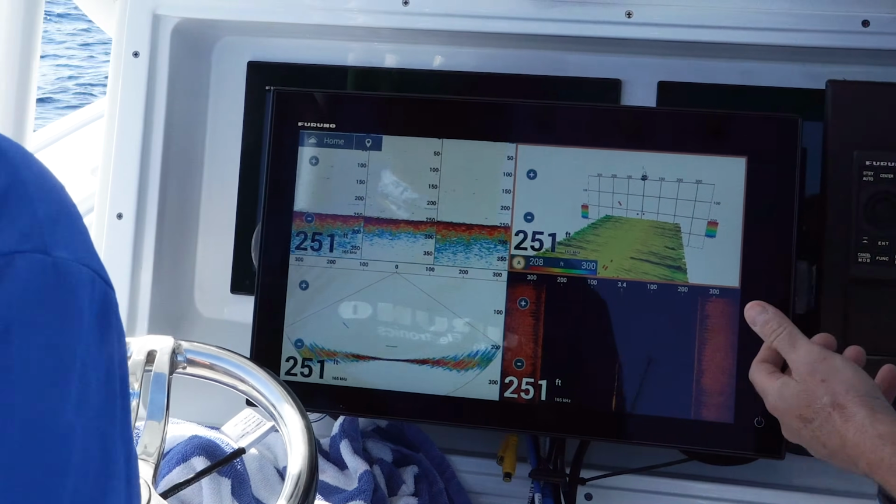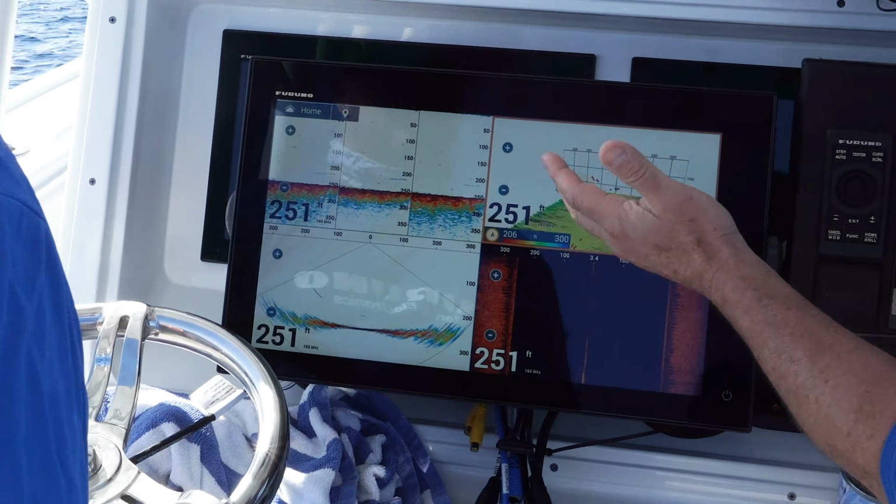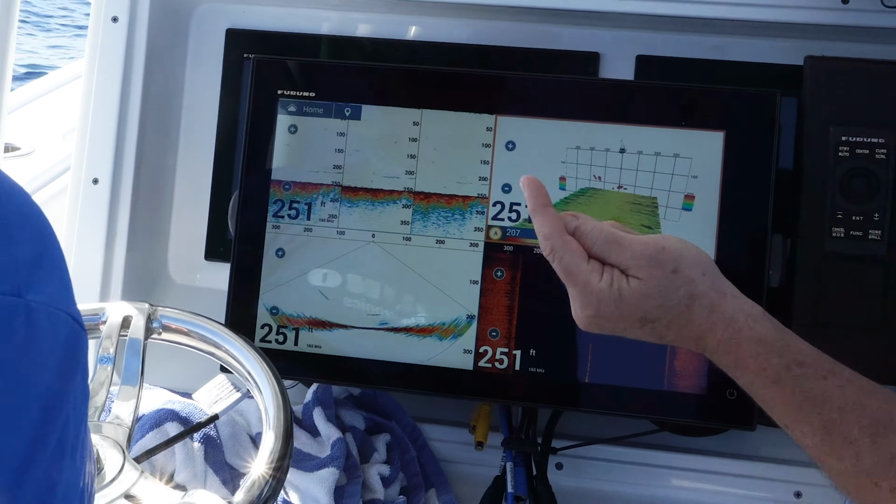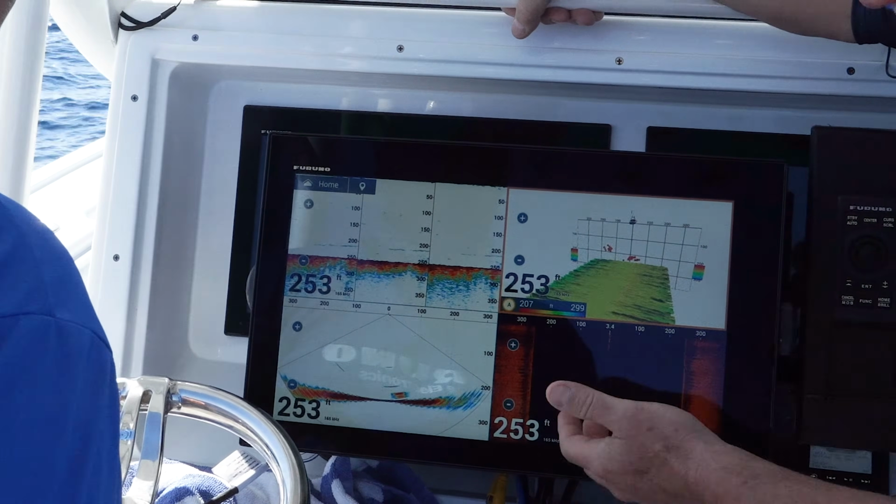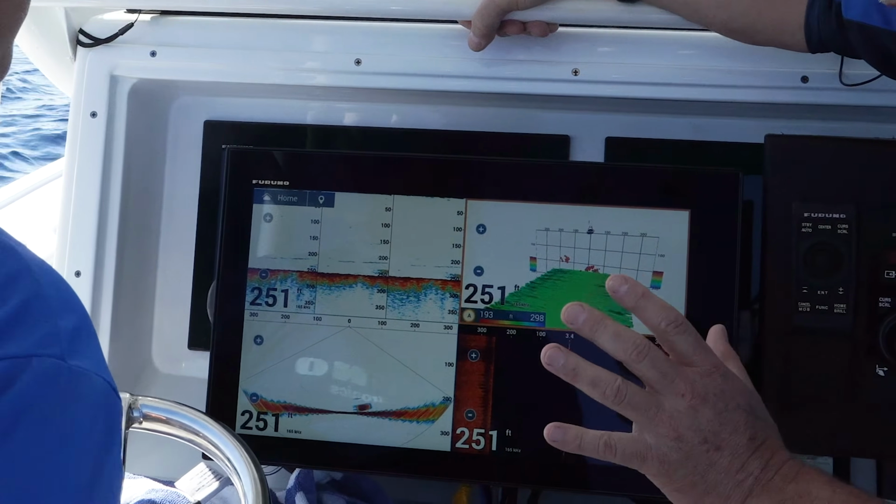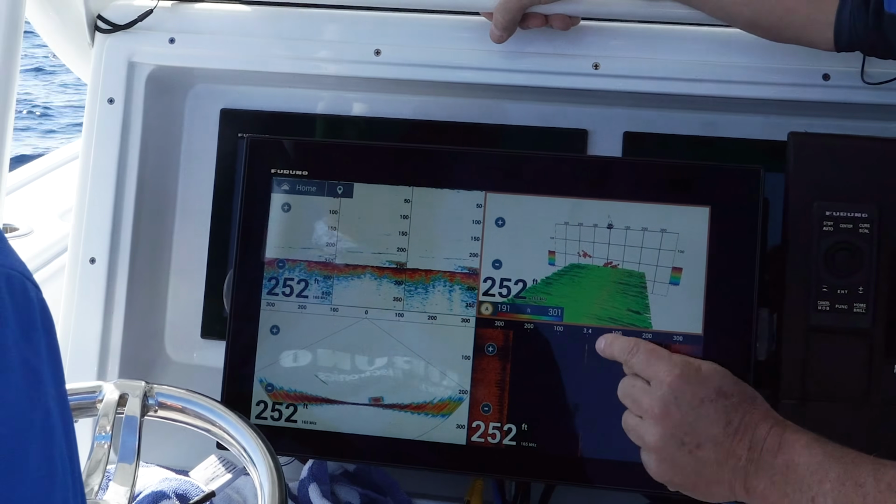It's really cool. Then you have your 3D history mode, which is really informative, shows you what's going on, what you ran over. For example, if we hit a wreck off to the side of the boat just now, we'd see a bump. You also have the cross-section mode and the side scan mode as well. So each one kind of is useful, but I really like these 3. The side scan mode is better for shallow water.